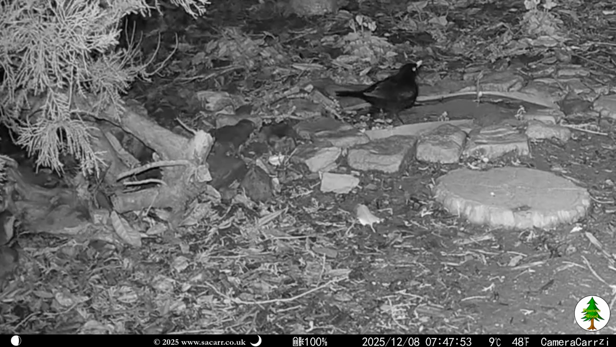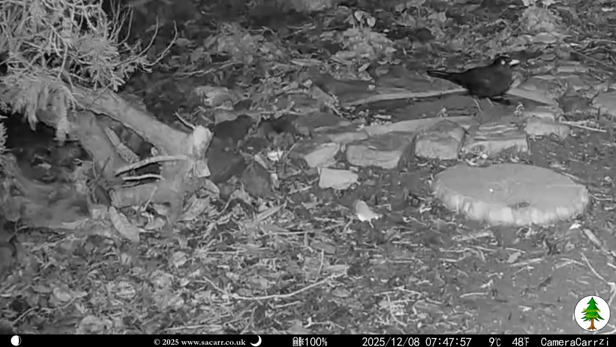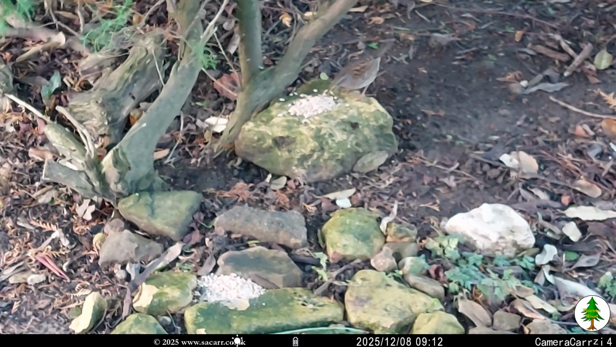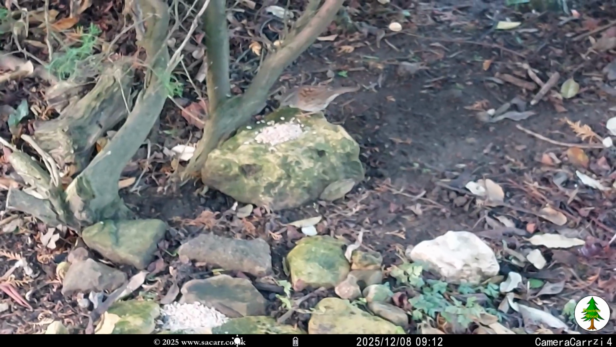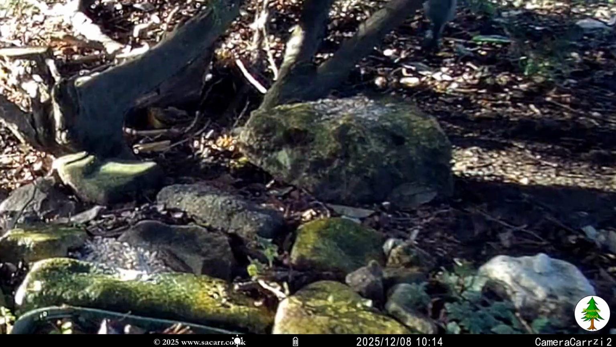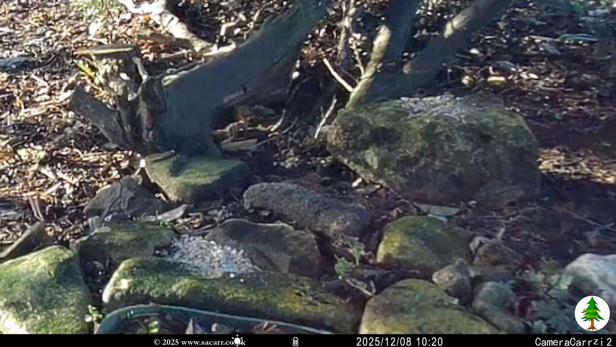By 7:47, the blackbird was at the pond, joined soon after by a robin. That morning, I set up the other camera watching over the pond, and also did some phone photography. It was mostly small garden birds that came for the seed I'd scattered around, but the pigeon and dove didn't want to miss out.